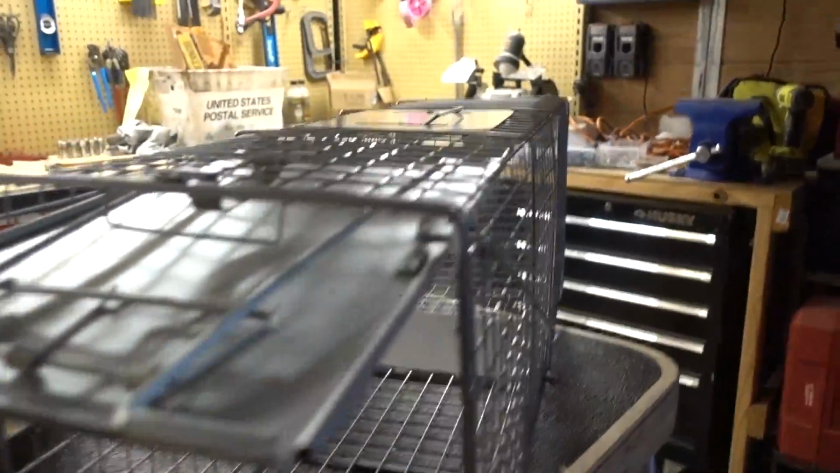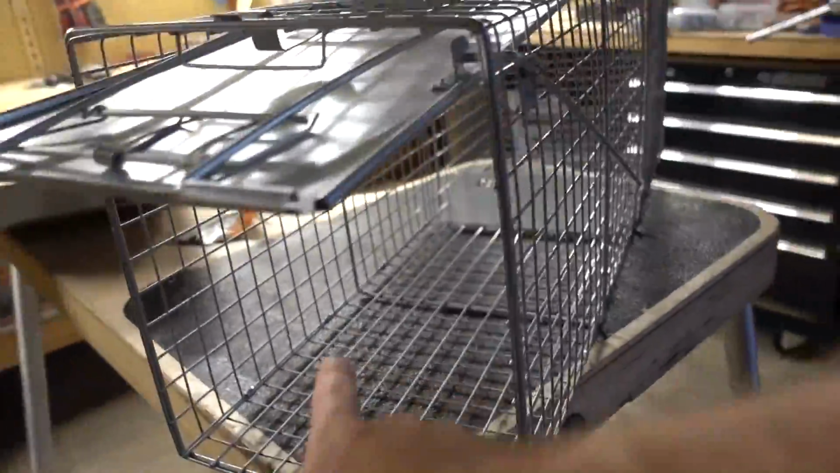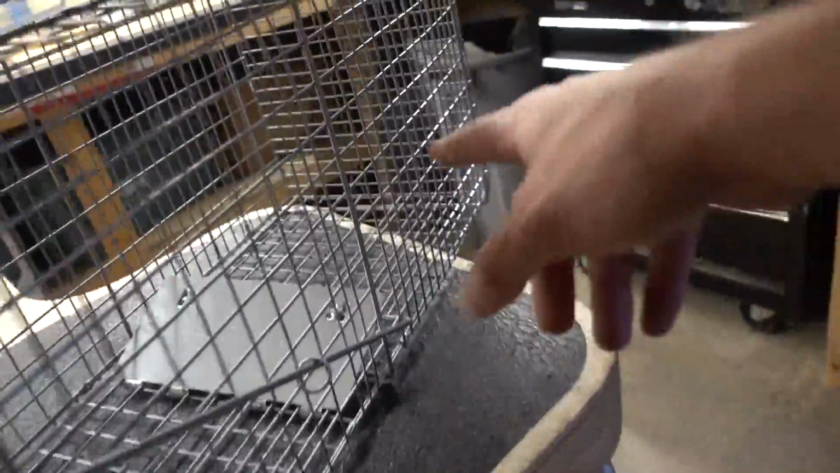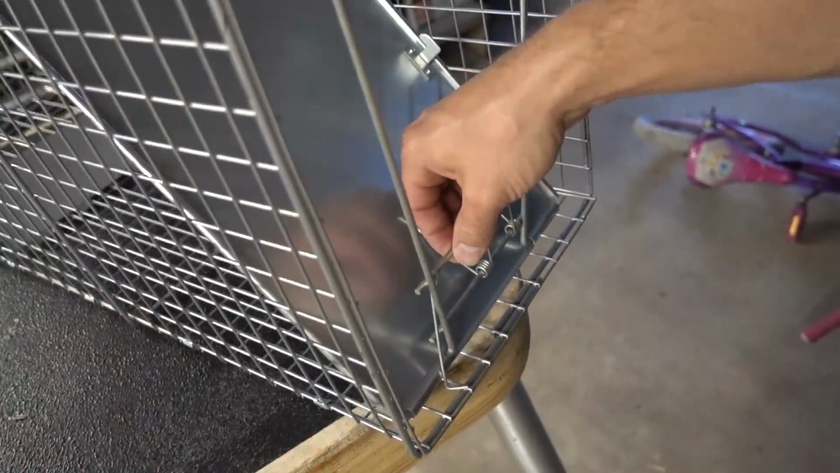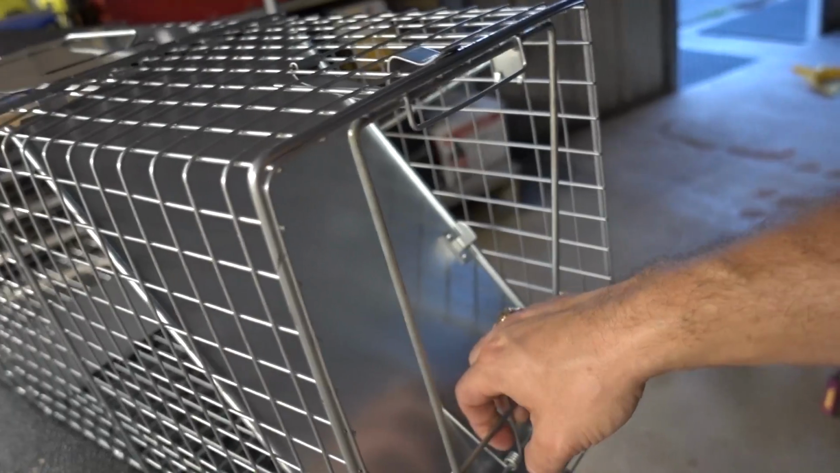The way this works is it has an opening here. You put the food down there. So the animal can walk around here, it smells the food, it sees it in the back, it walks through, and when it pushes this, it trips the door. And it falls down, and then this locks it. And so now it can't come back up. It's totally locked. So that ideally will catch our predator.